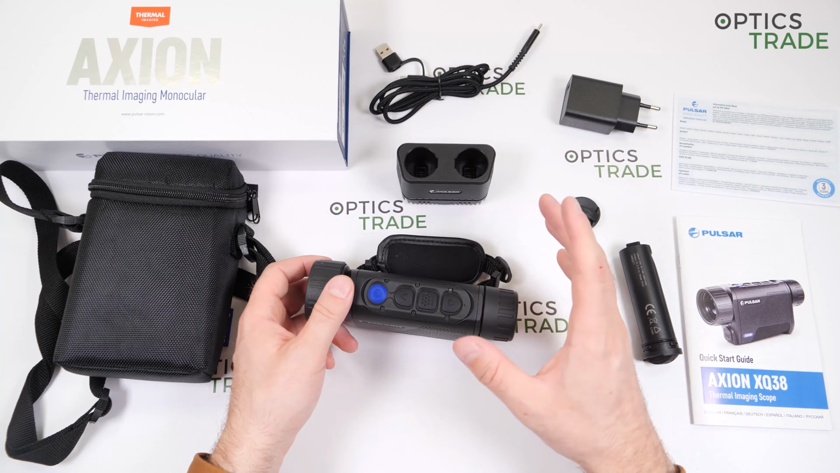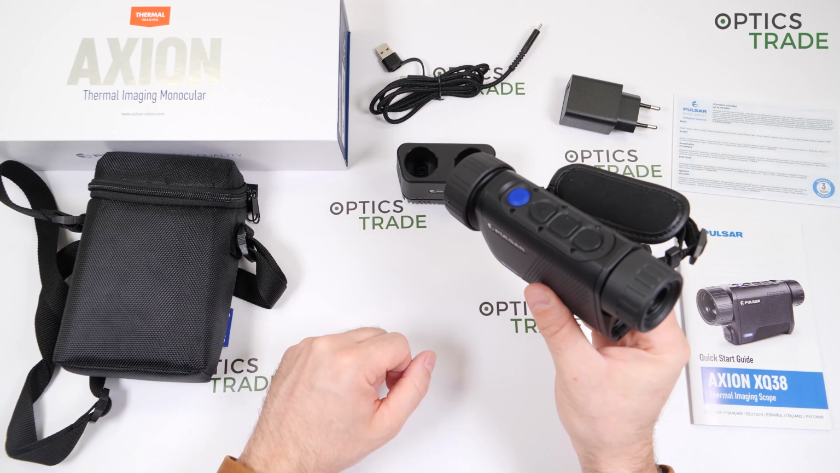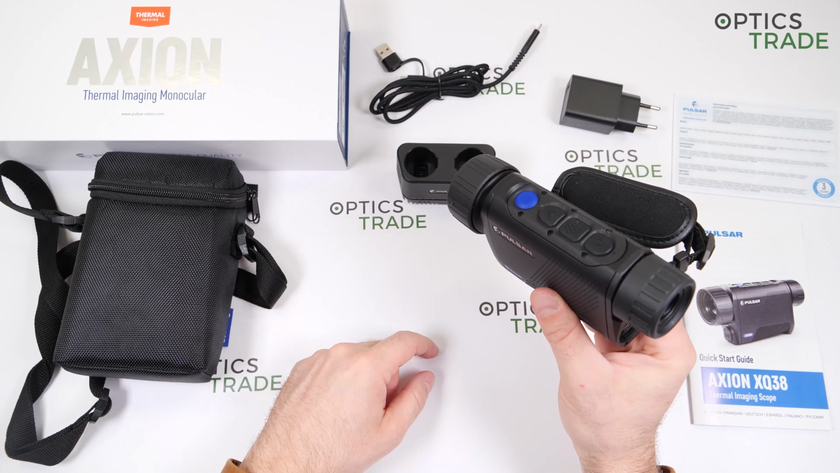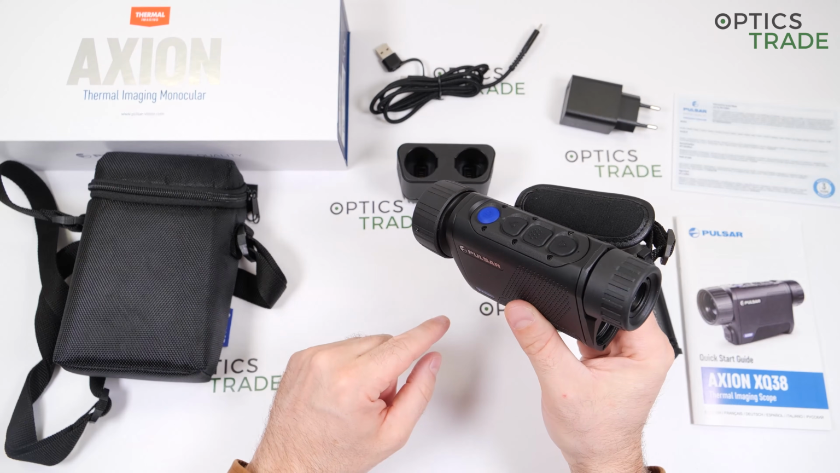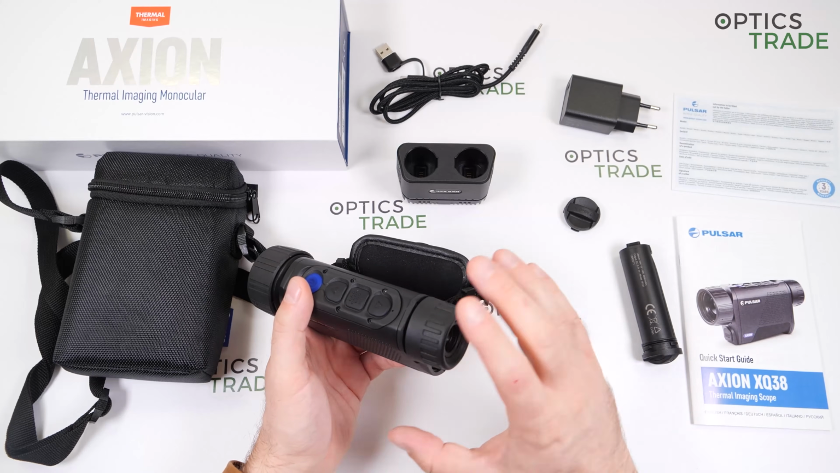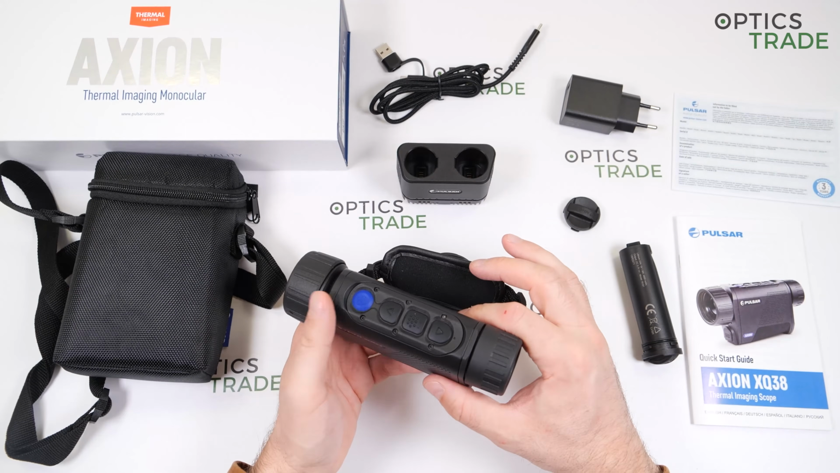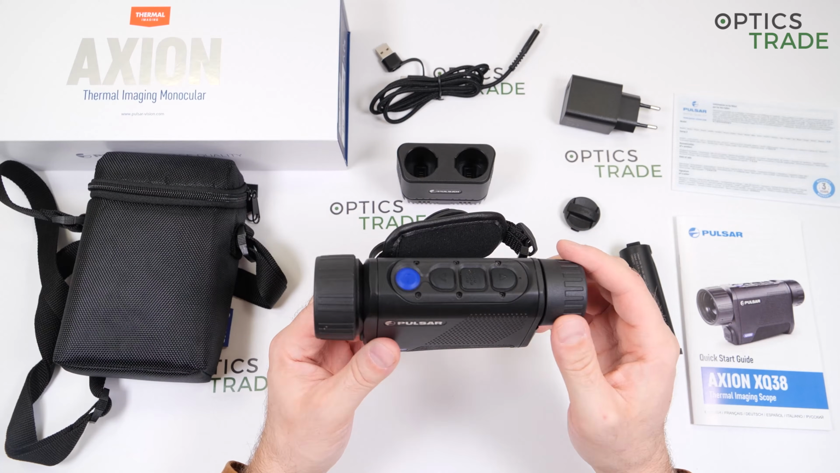It even has crazy features, like you're able to put this on a stand and go to sleep, and when something warm or an animal comes into its field of view, your phone will vibrate. And the Stream Vision app offers you complete control over the device. Really nice with live image transfer and so on. Really great.